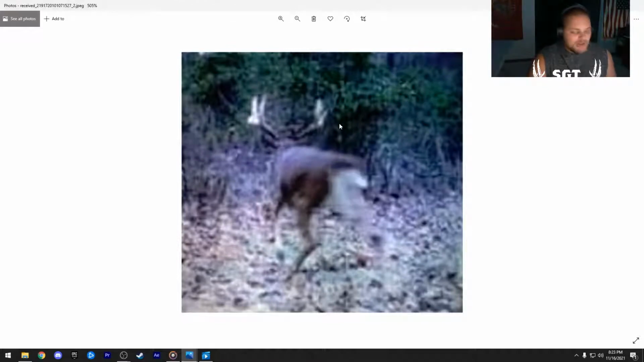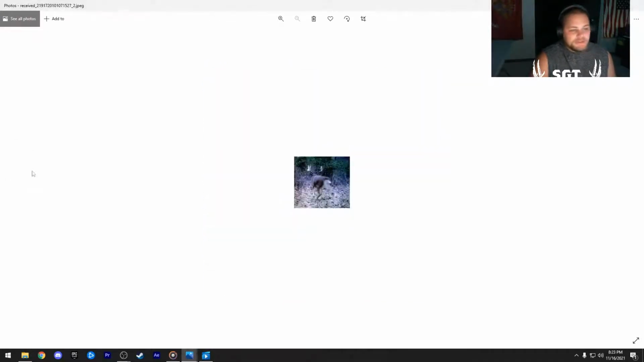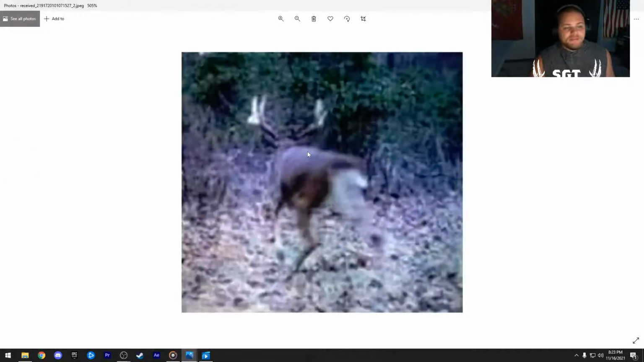What a stud. I wish we had a little bit better picture. It's possible this is the same buck, but he's a stud. But I have seen in person little bucks, not little, 2-year-old bucks look this big from behind. So that's something to keep in mind. These from behind photos and videos, they double, triple the size of what that buck actually is. I've seen it in person. We've seen it last year.